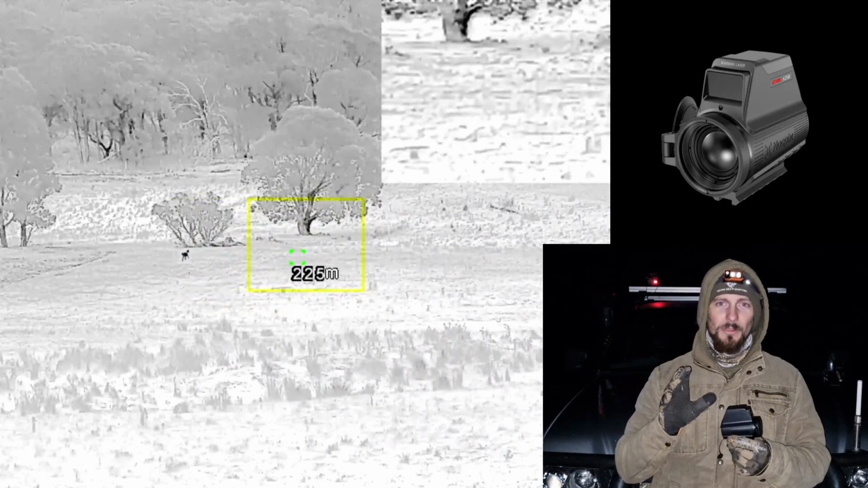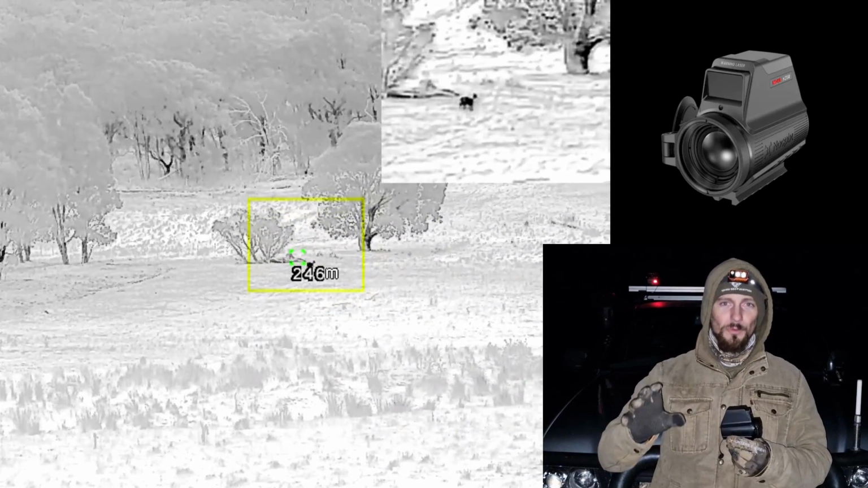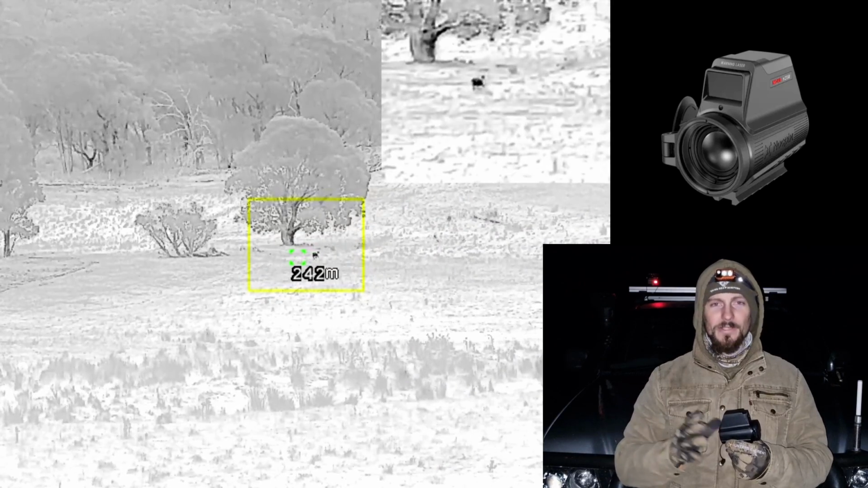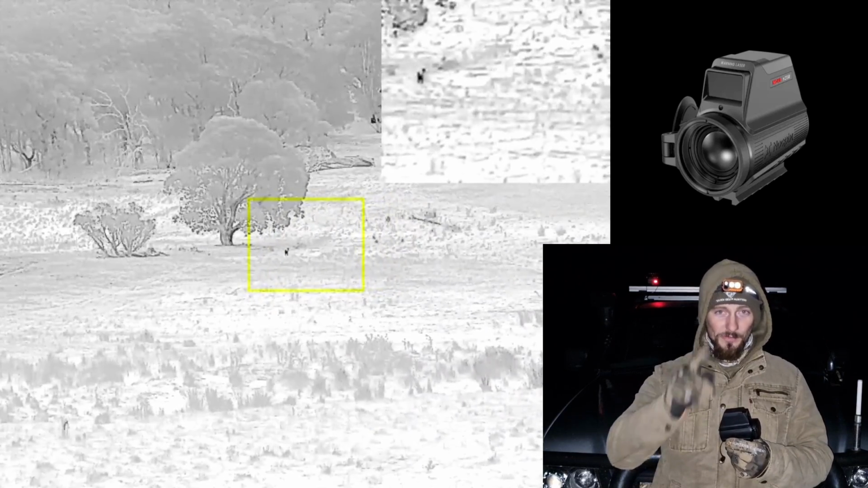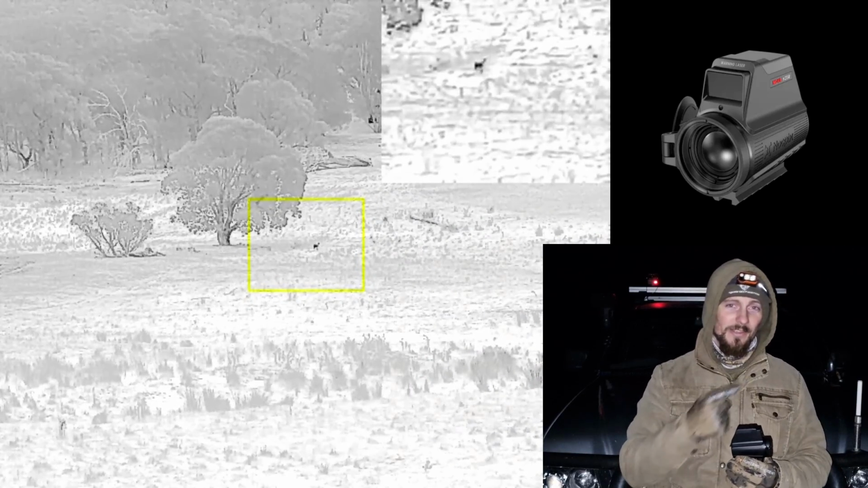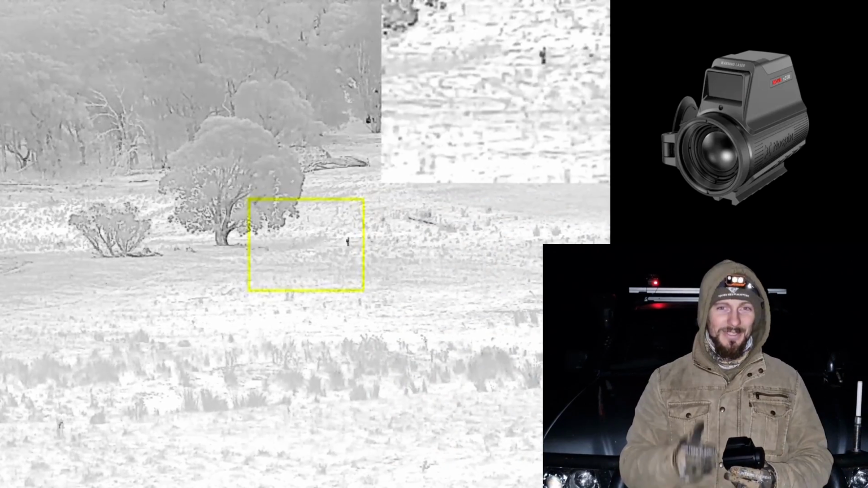Because when I first saw that they were introducing that rainbow Predator Blue color palette, I was ecstatic. I've been waiting to get my hands on a thermal device that's got that color palette. And Nocpix, if you're listening, I would love to see what you can do and, you know, put it in the ace. Just see what you can do.